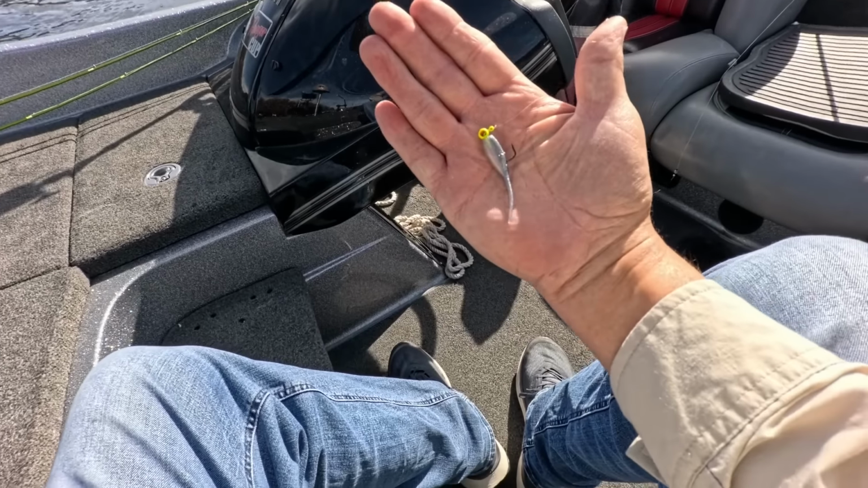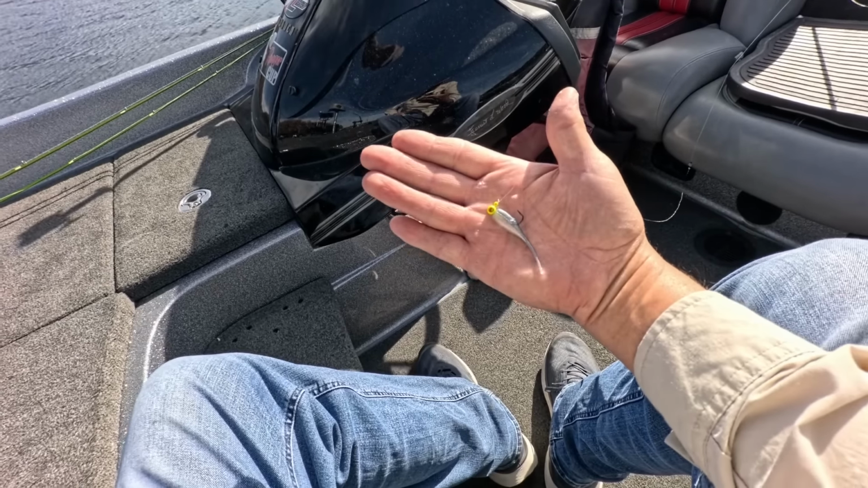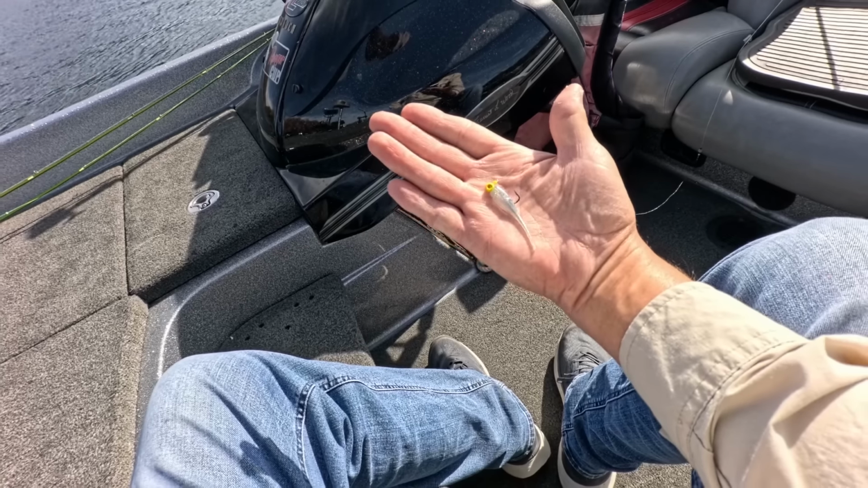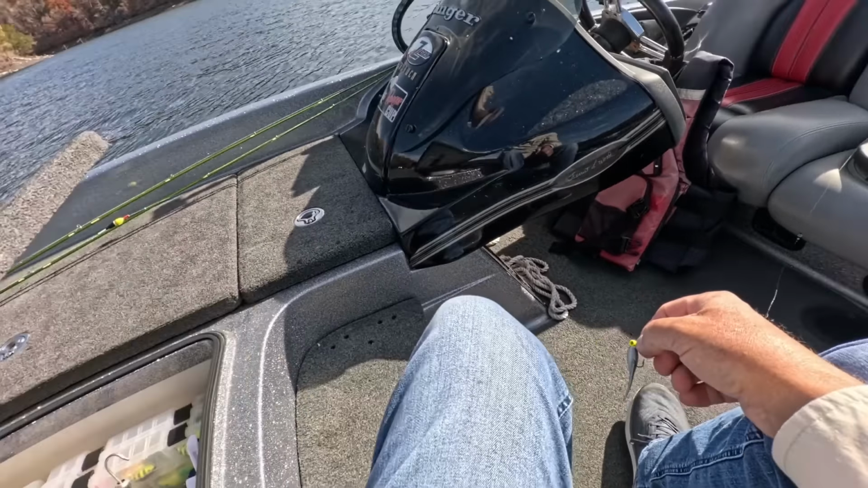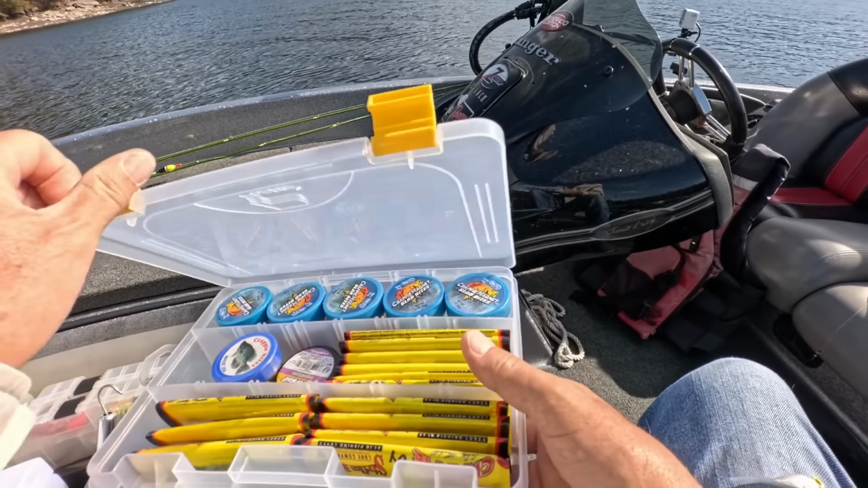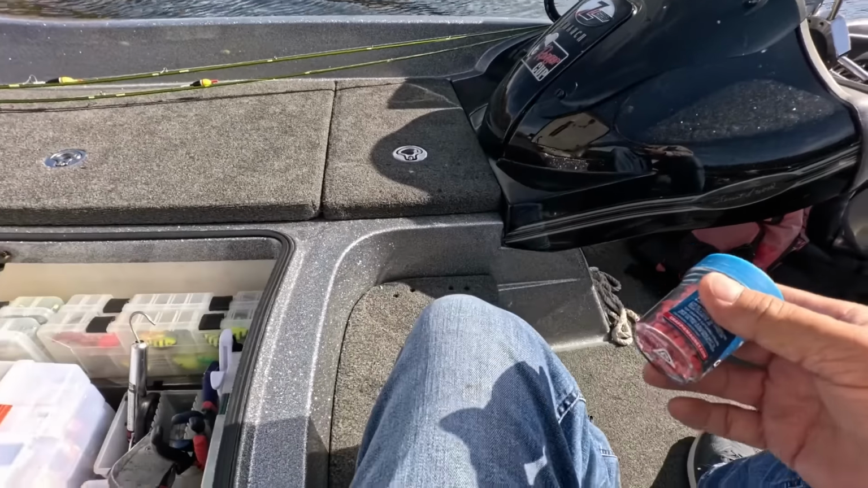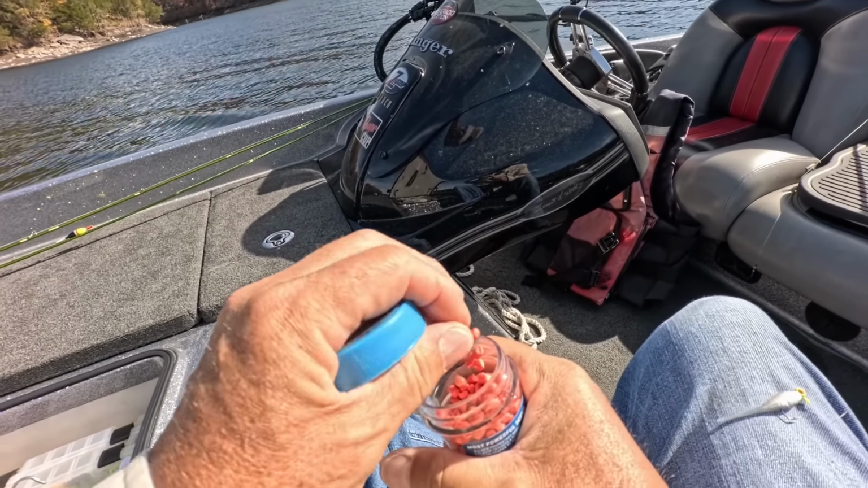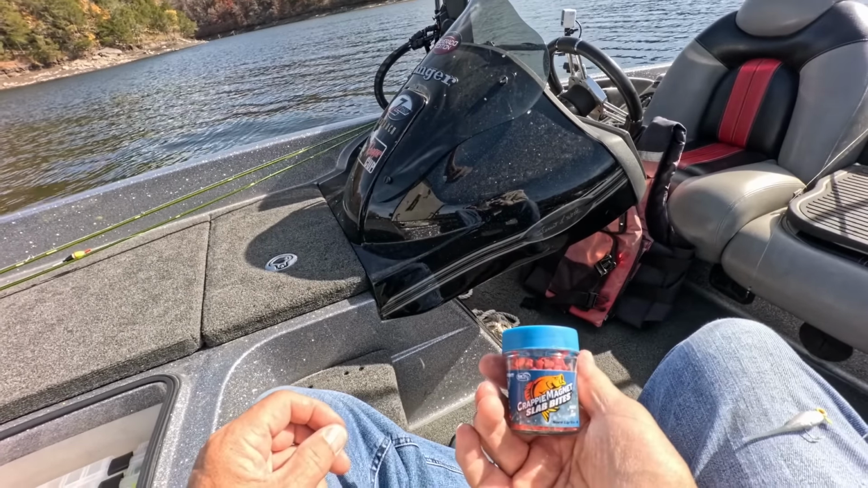Right now I'm using an Eyehole Jig Head, and it's from Leland Lures, no affiliation. It is a unique jig head in that it has a hole that you can put these little pellets in. It's made by Crappie Magnet, that's who it is. That's one I'm using. Slab bites.